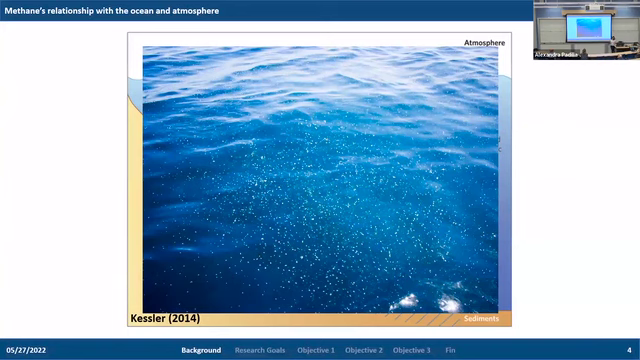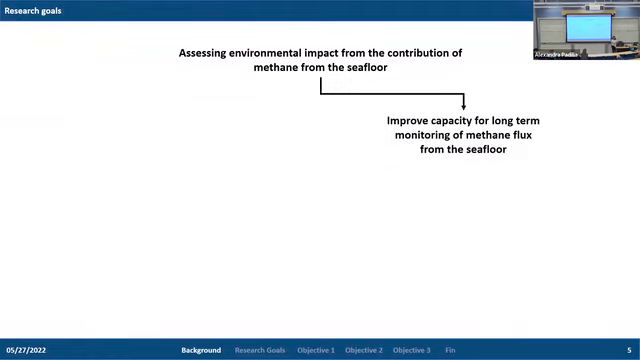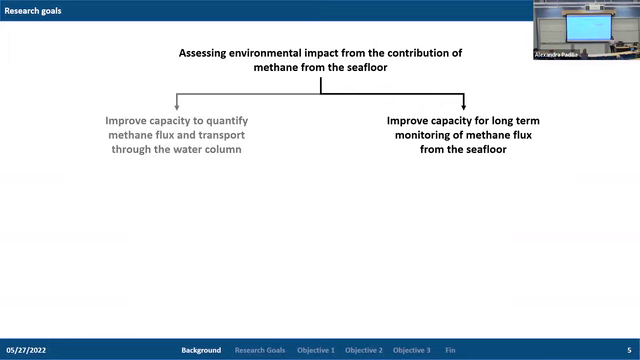Current estimates of methane emissions from the seafloor range from 1 to 13% of the total global budget. This large variability has led researchers to try to assess the environmental impacts from the contribution of methane from the seafloor in 2 different ways. One is by improving our capacity for long-term monitoring of methane flux from the seafloor, and the other is by improving the capacity to quantify methane flux and transport through the water column.